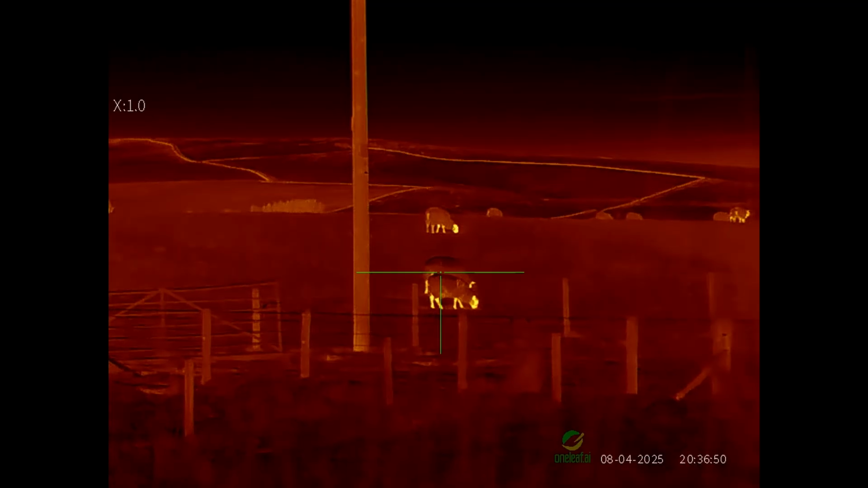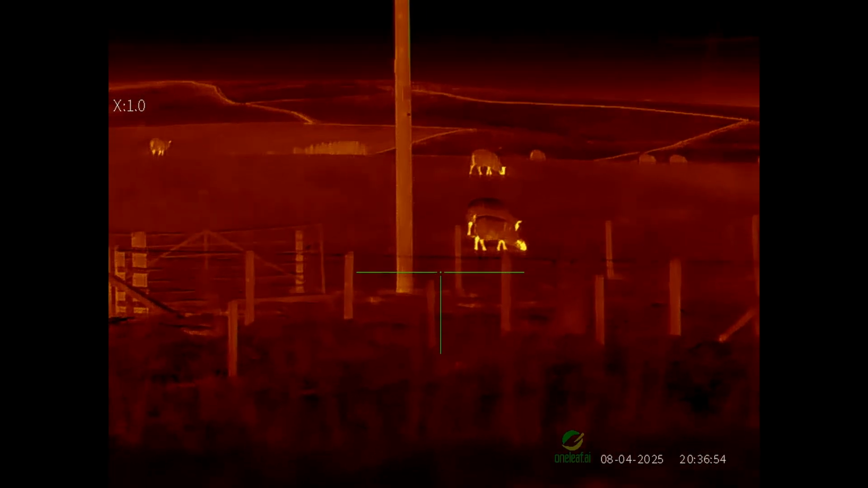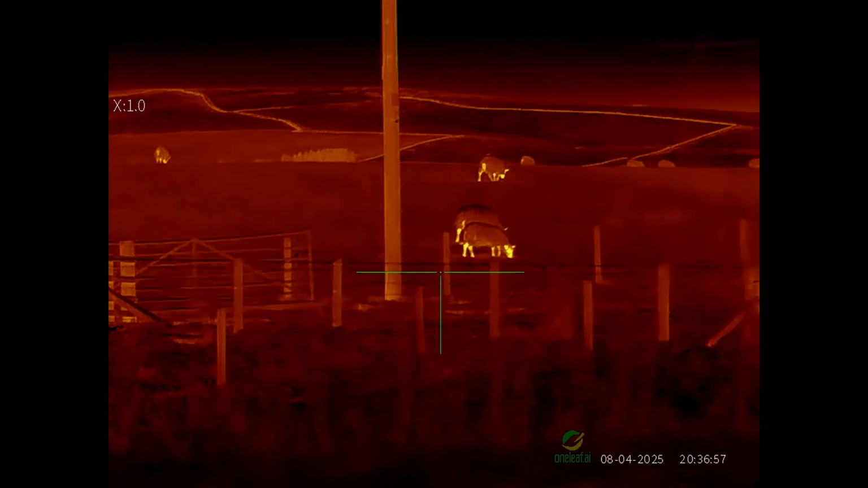That first sheep next to the fence, that's at 75 meters. The third one up on the hillside, that one's just over 100 meters. You can see it walking away now, and I've gone up to 2 times magnification. There I'm on 3 times magnification, and there's nothing wrong with that picture at all.